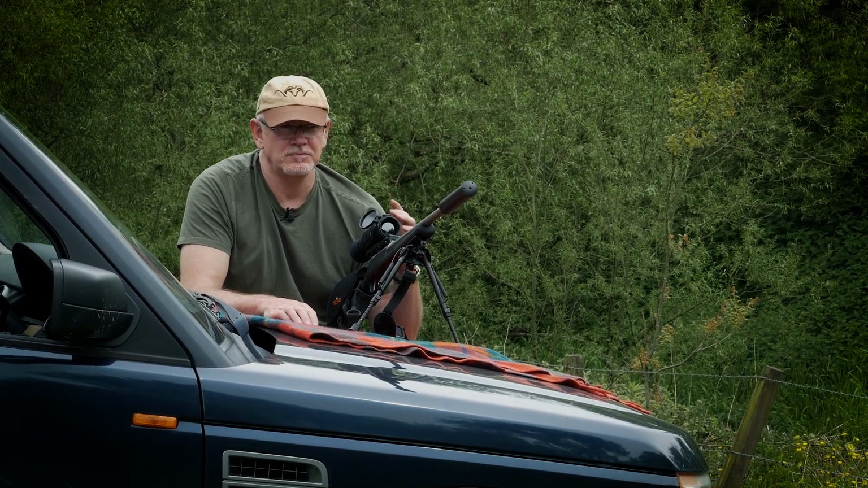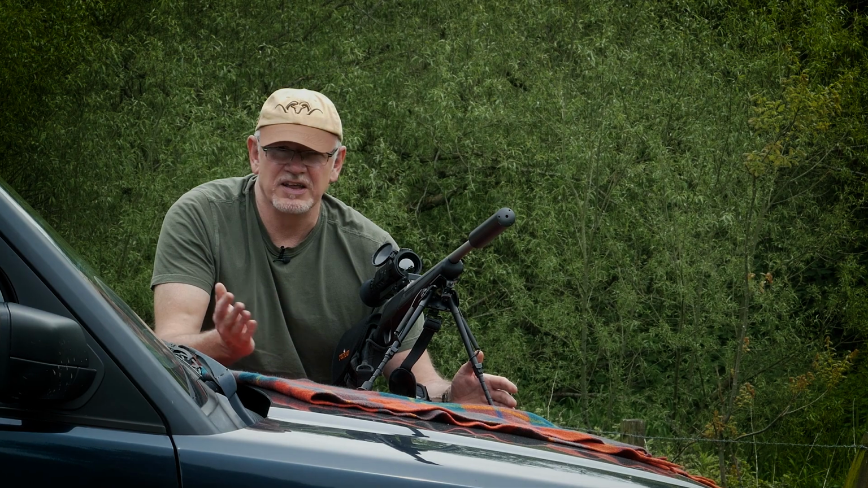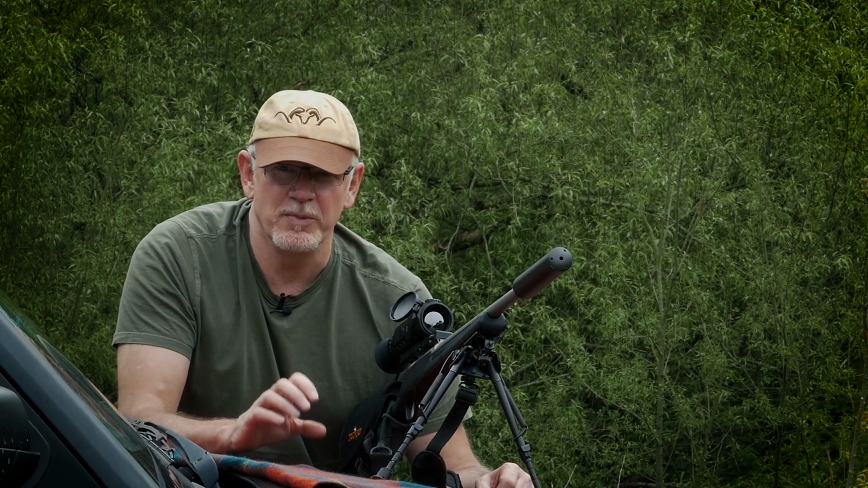If you're shooting over wide open spaces, 200-acre fields, valleys, you've got a lot of open ground, you'll not go wrong with the Rico. It's very dynamic, the picture. You're not going to miss a thing.